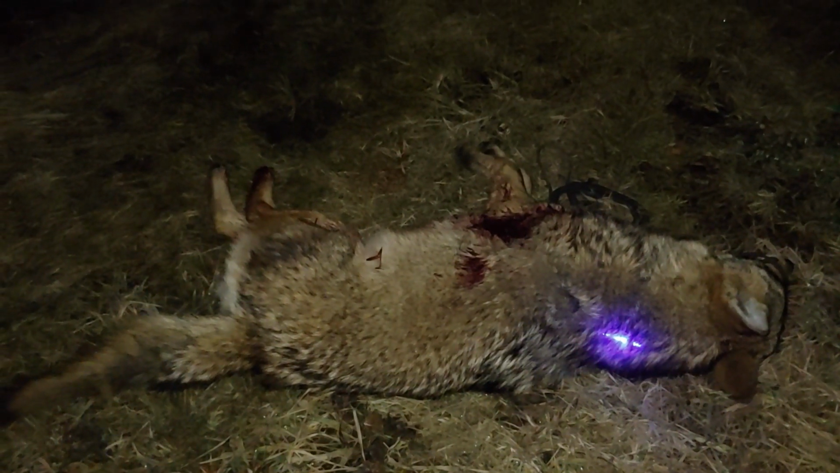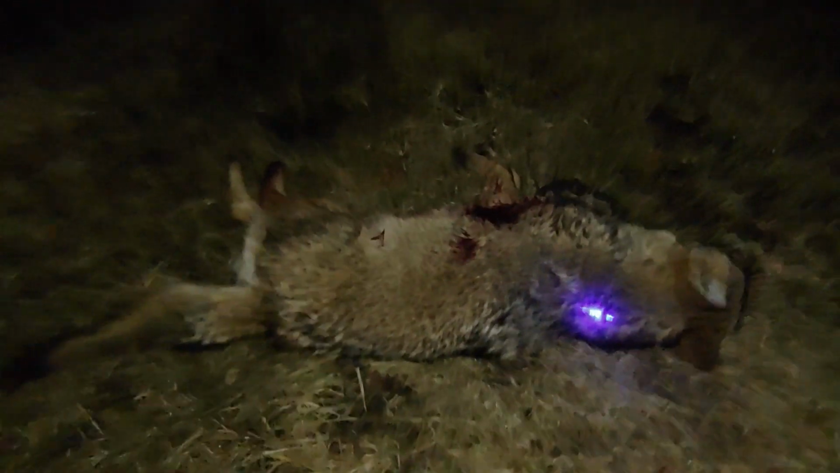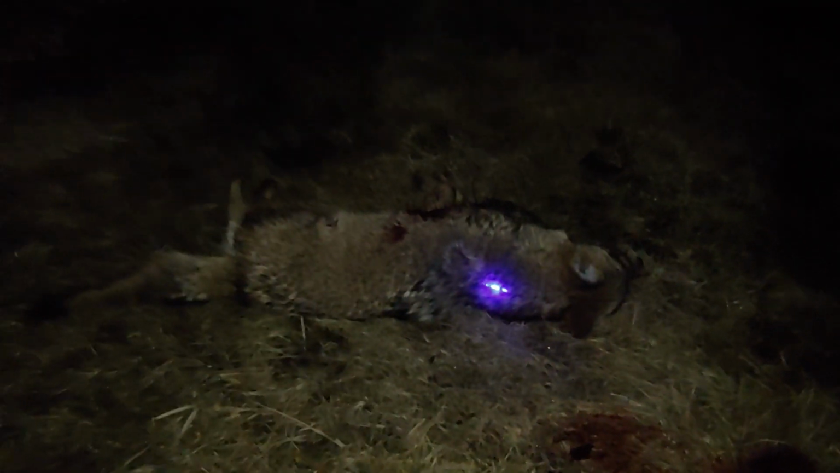So pretty cool setup having the laser on the tripod, and being able to just walk right out to them. I know there's times where they're in tall weeds or whatever that it's not as easy. The laser is a pretty cool tool to have in the box. Yep. No getting them sidetracked. You go right to them.